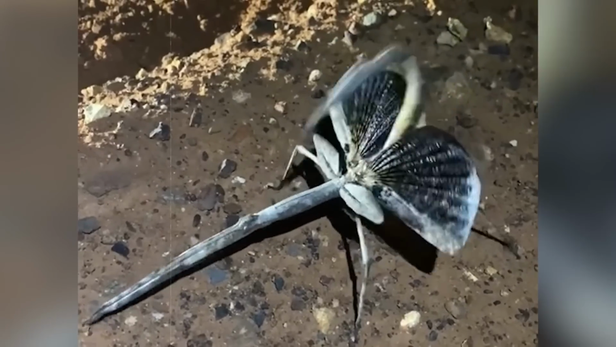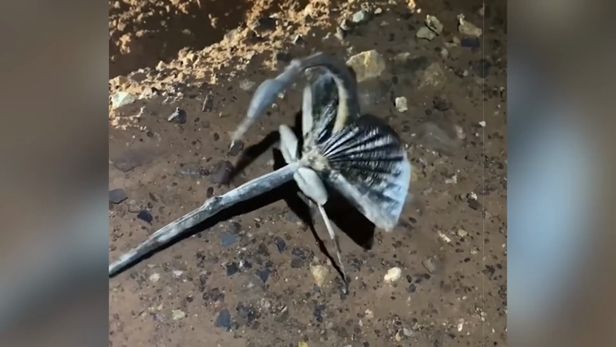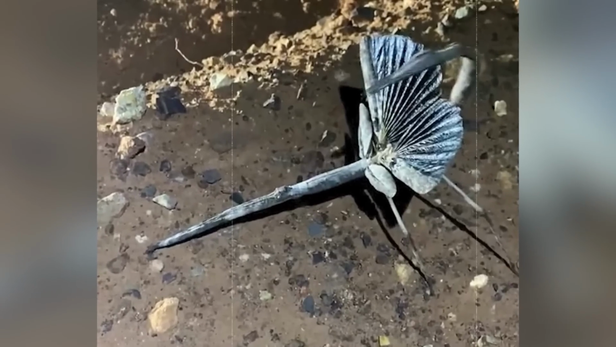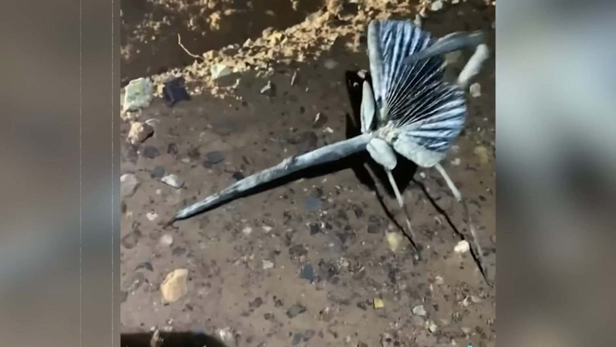For some, it was a mix between some saw-trap bug and a scorpion, while for others, it was a bug straight out of hell. I had this clip for weeks and was looking around for what this might be, but was not able to find out. Do any of you know what this thing is?